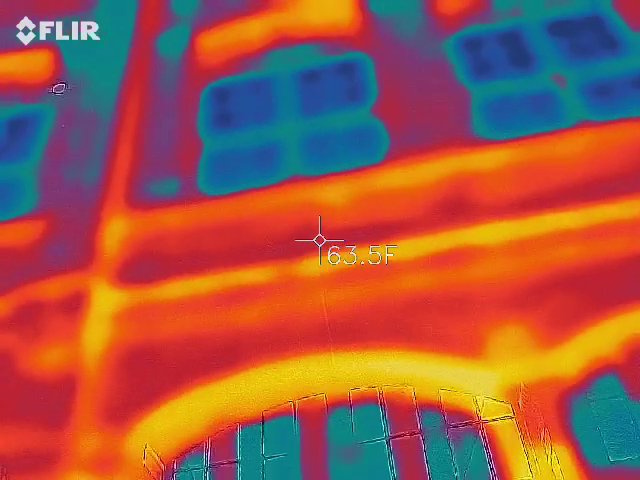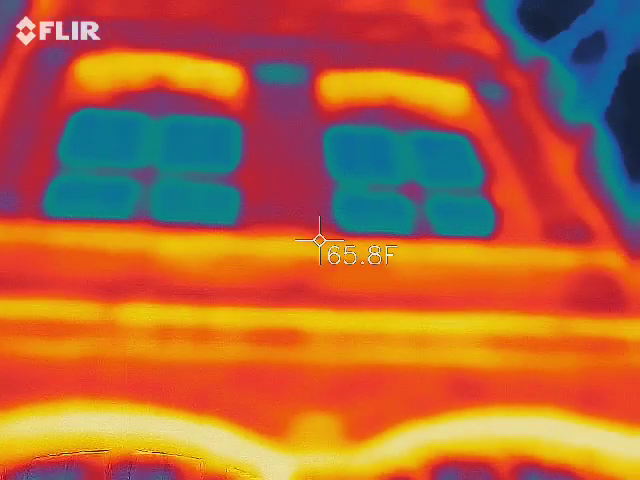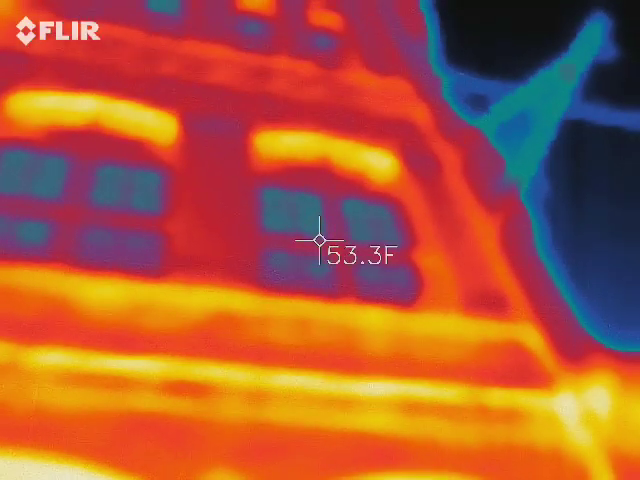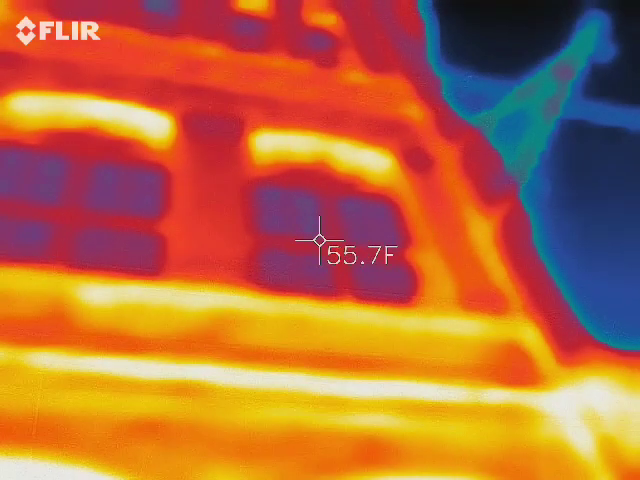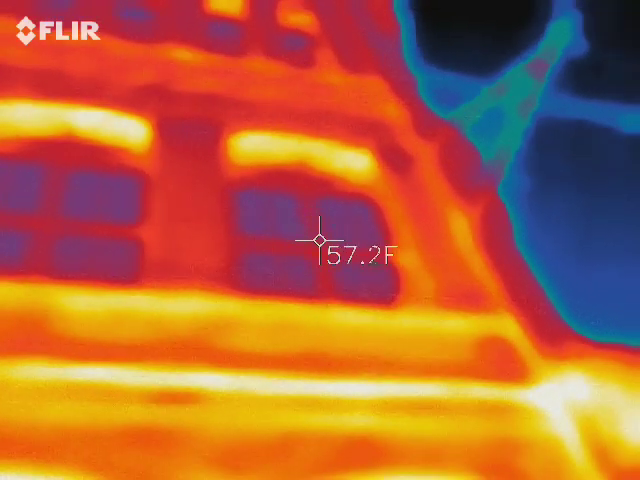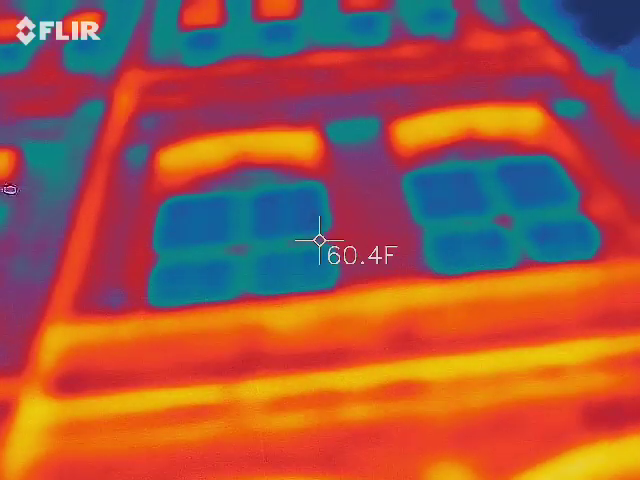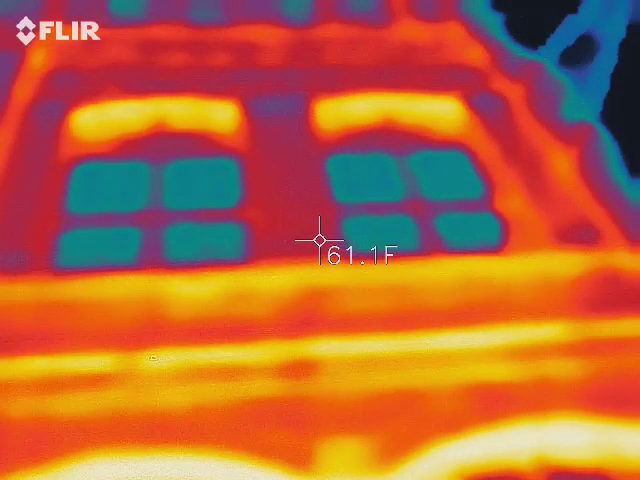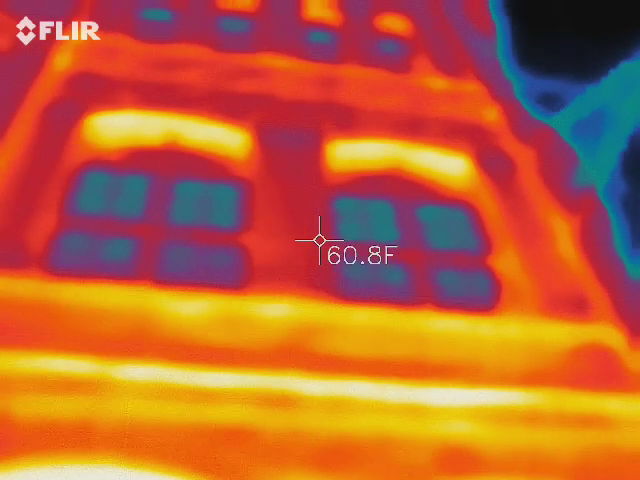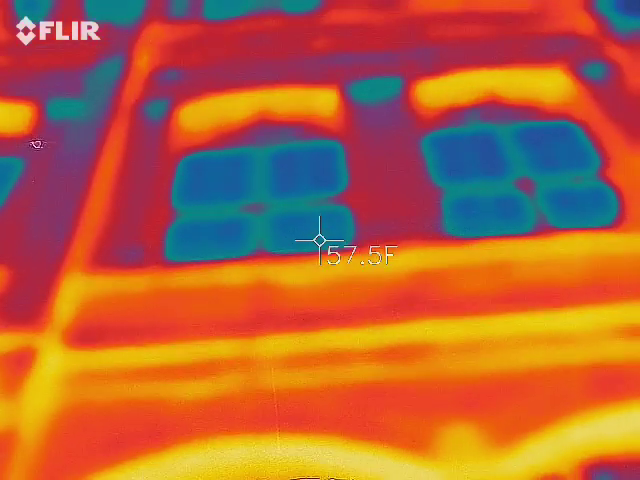This window here, this first one that you said, is a few degrees cooler than the other one. The glass is like 52. And these bounce up to almost 60 depending on where I'm hitting it. Wow. That's a good 8-degree difference. I used to get excited about 10 degrees. But again, 8 is still something I'll be able to watch for sure and see what the heck's going on.